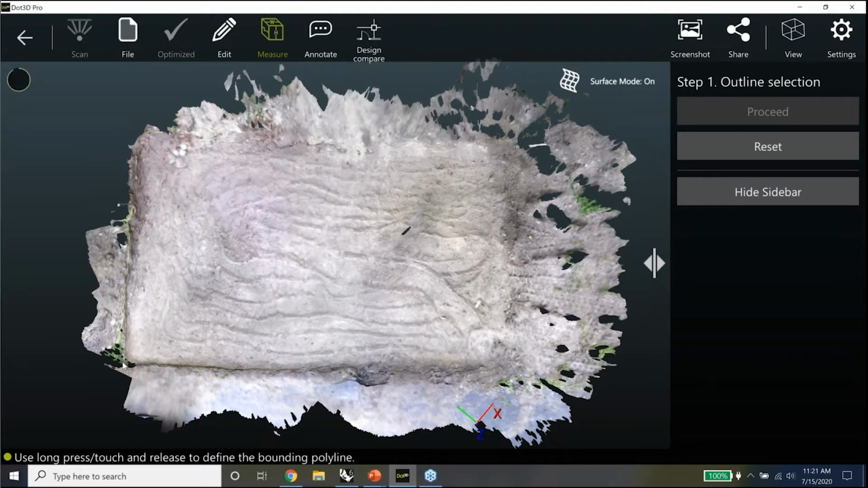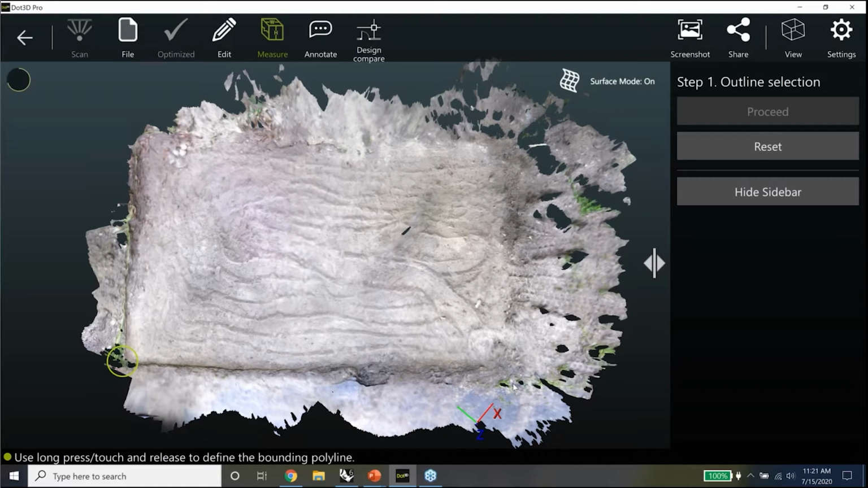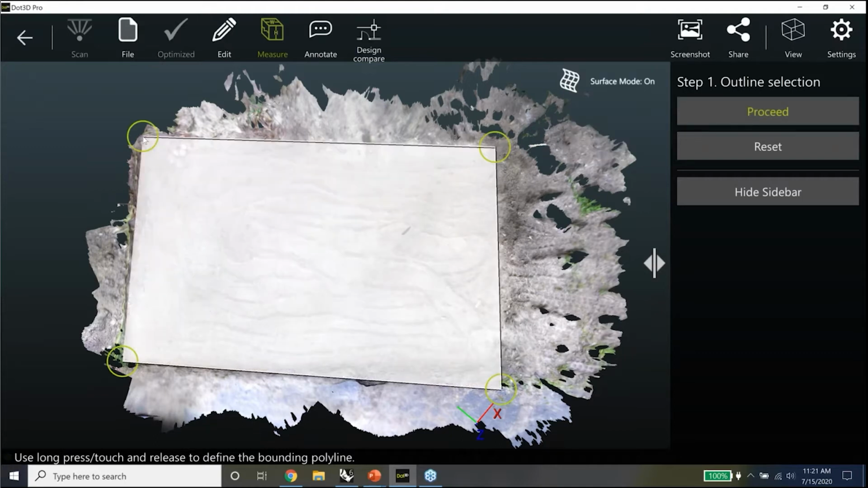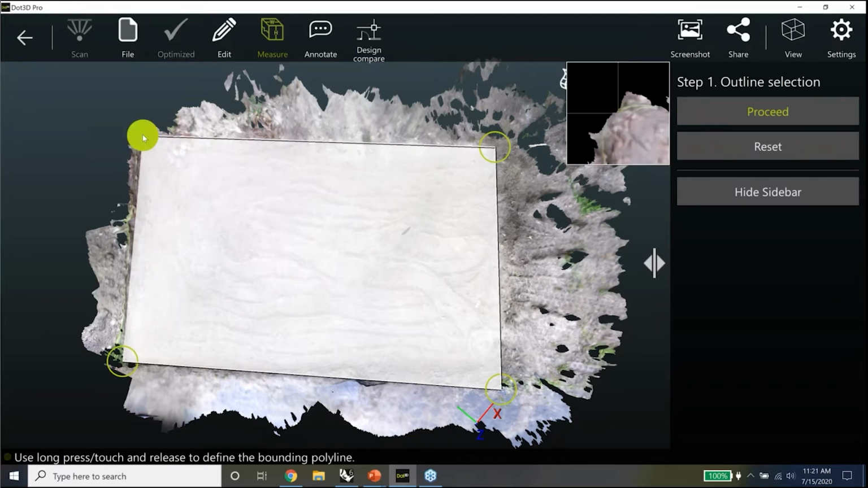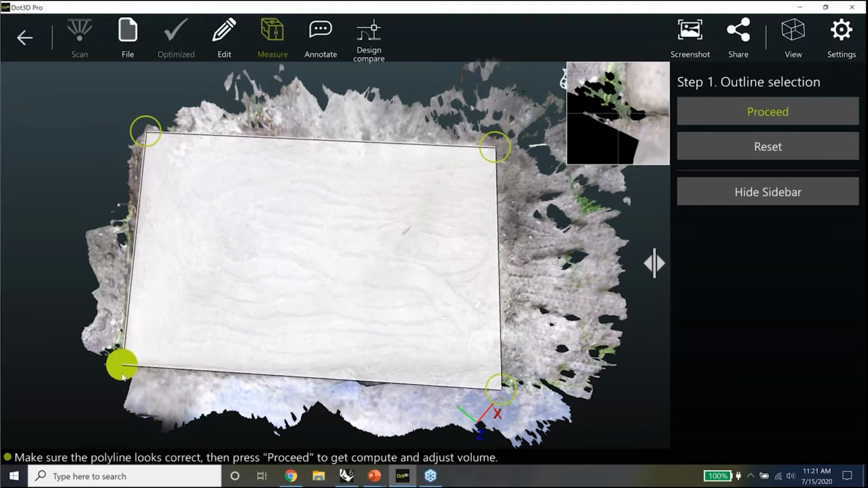So I'm going to pick the first point here. And I've got the little magnifying glass in the upper right-hand corner. And then we'll go over here, actually about here, and here, and here. Okay. And we can move these points around if we're not totally satisfied with them. But it's something like that. Maybe I'll just pull this one back a little bit.